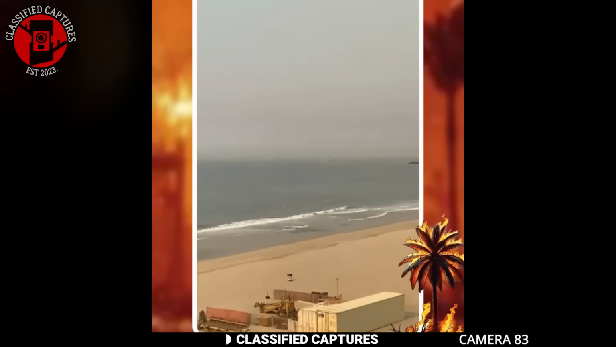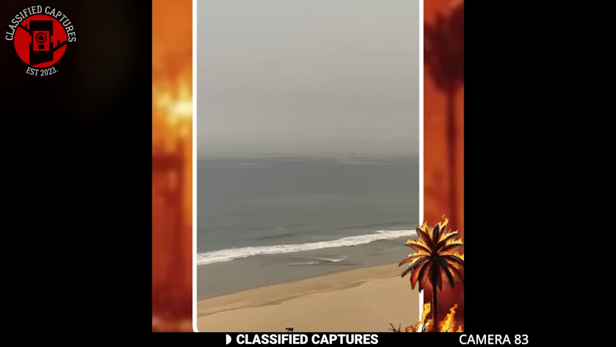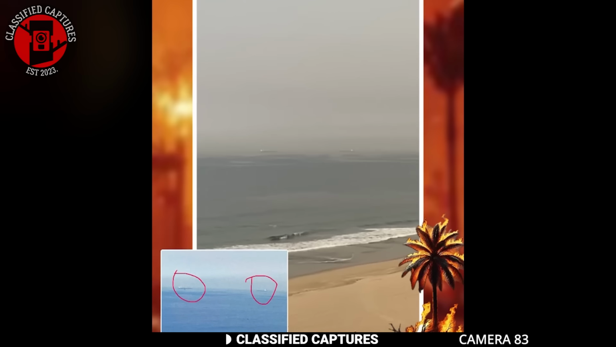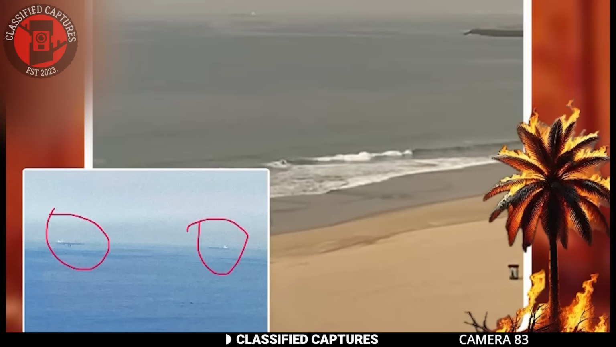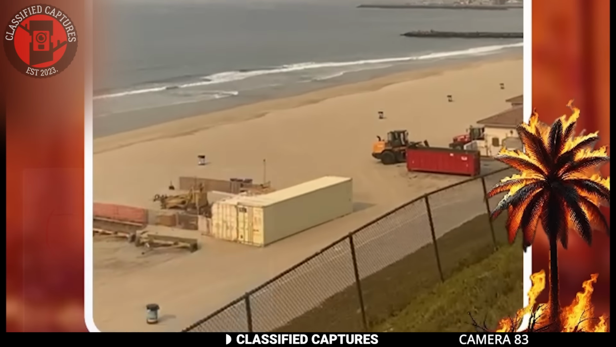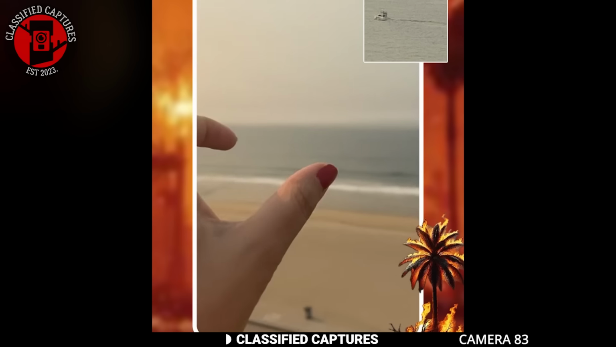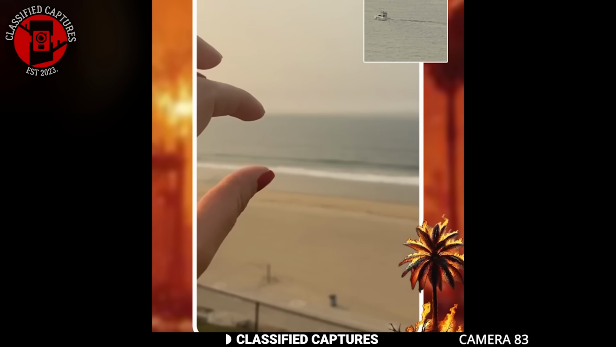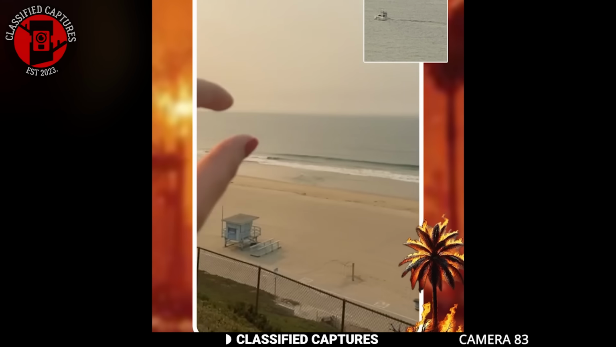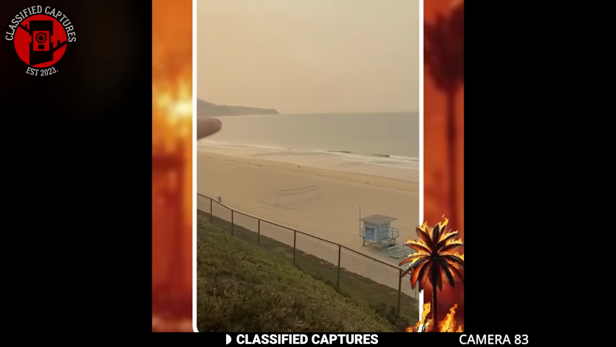In one piece of footage, a woman was near the Palisades area by the coast where some of the fires reportedly started. She saw something strange in the ocean, a submerged object emerging briefly from under the water. She described it as a boat that surfaced momentarily before sinking again, leaving part of itself visible just above the waterline. What could it be? And what are the odds it appeared right where the fires began?